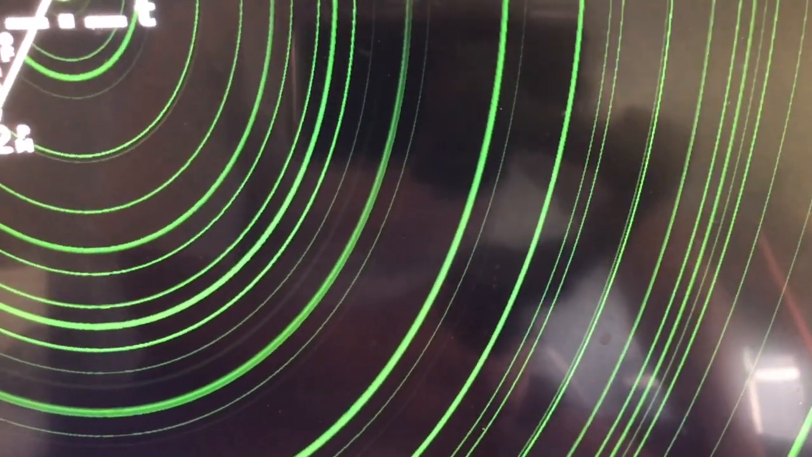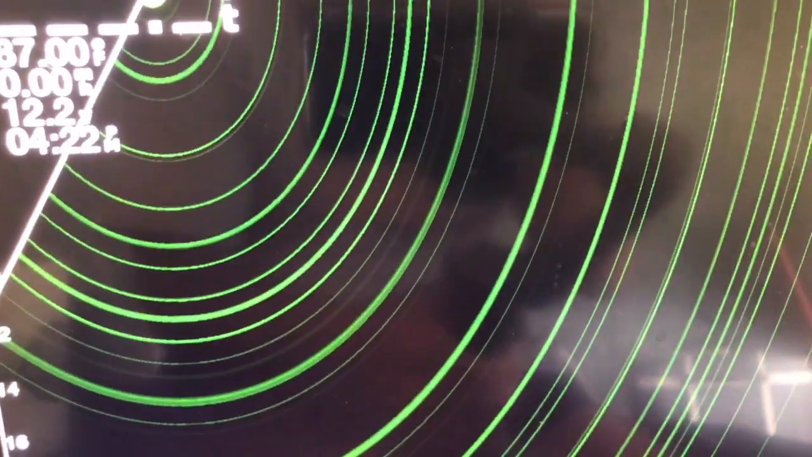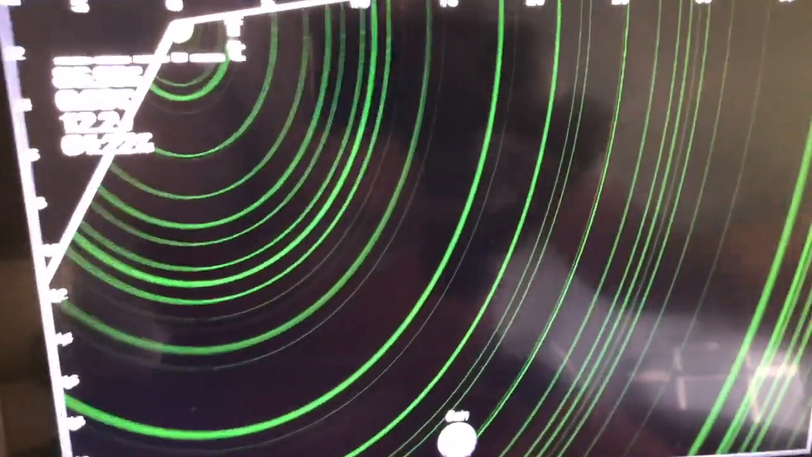Garmin really worked with me. They sent me another transducer and black box. I'm going to install it here in just a minute. I wanted to show you what was going on in case any of you guys run into it. But my best way to describe this is Saturn rings.